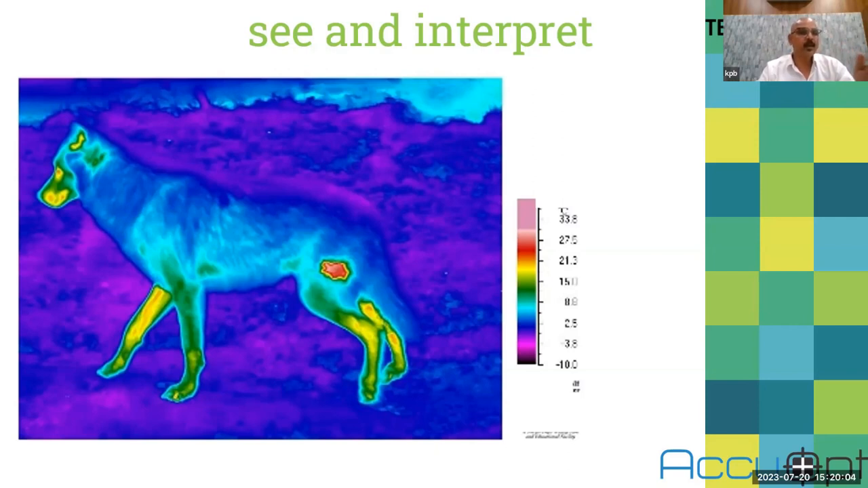It is comparatively hotter than the other parts of the body. That means he was working for quite a long time. That's why his muscles are hot and his nose is hot. His ear is also hot. So it gives the first information that he was walking for a long time. It also gives you an indication that it is not in a hot area because his body is so cool.